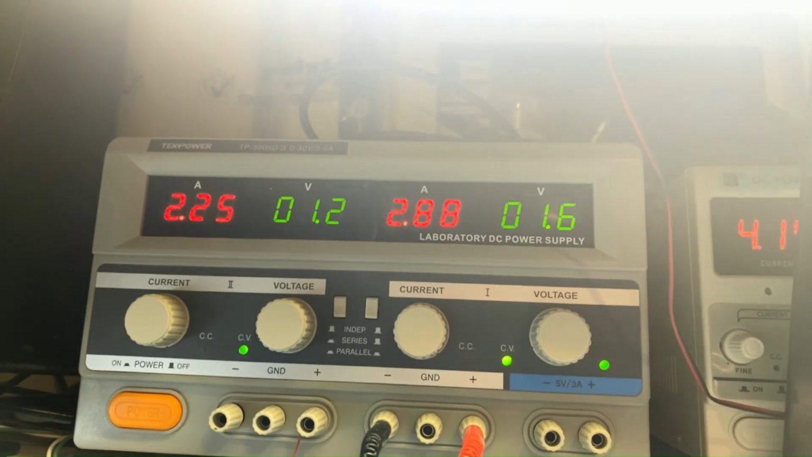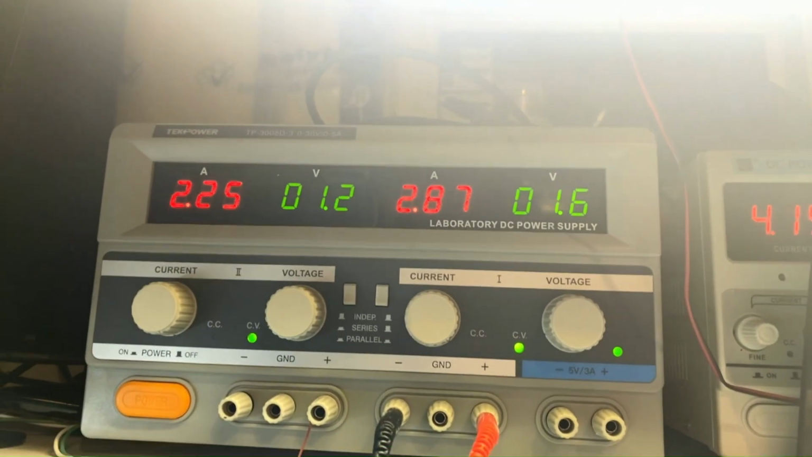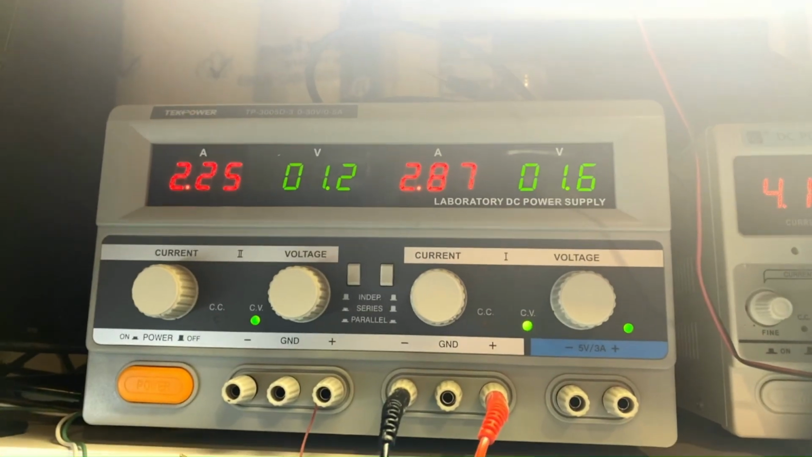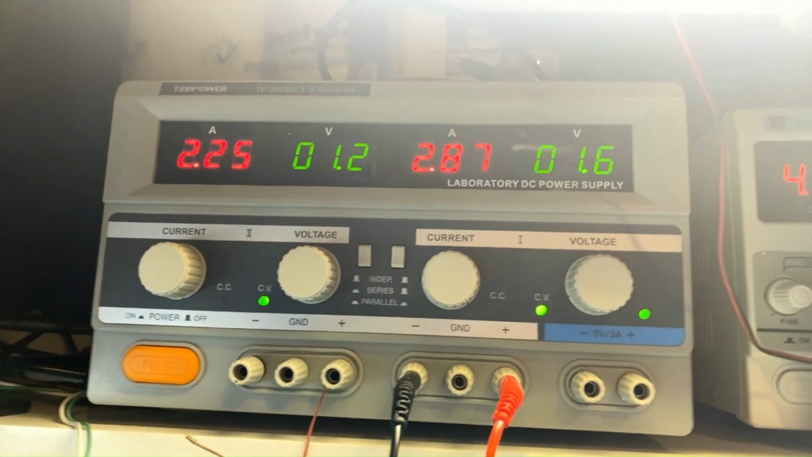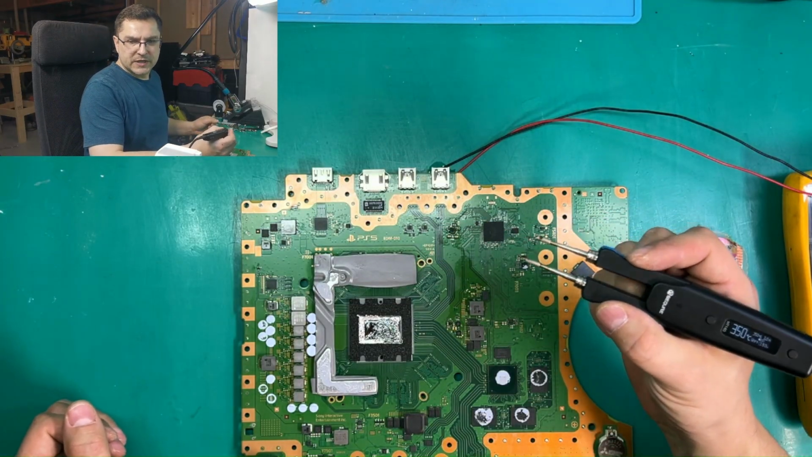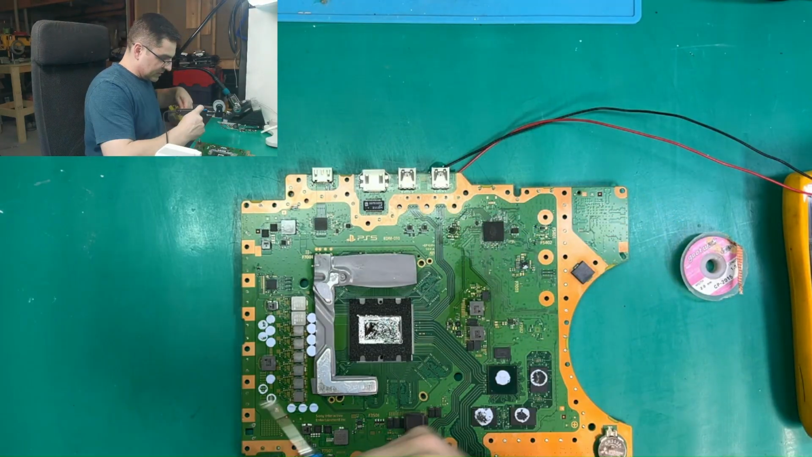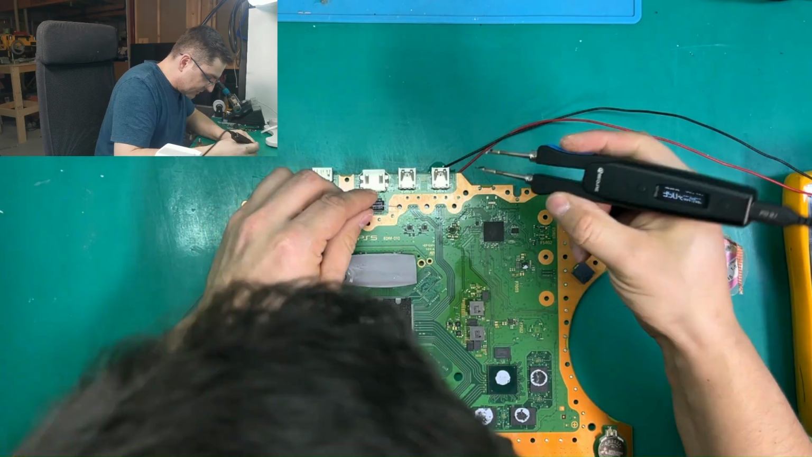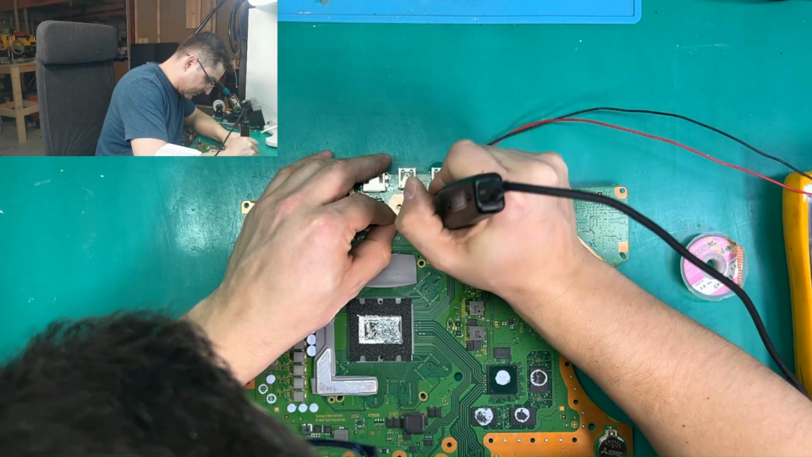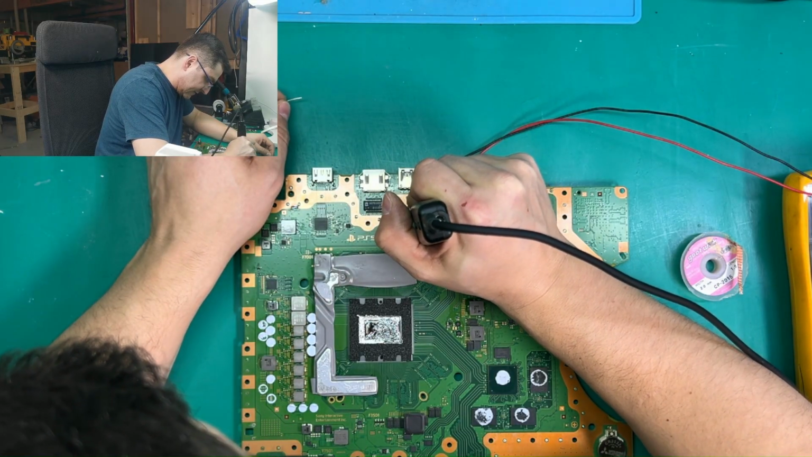Just to show you, this is the power consumption on my power supply. I had to put this into parallel mode because it was over 5 amps, because each channel has 5 amps. So sometimes you have to use something more. Let's use our thermal tweezers and try to remove this capacitor. Add some leaded solder, so that's going to be easier, from each side. And let's lift it.